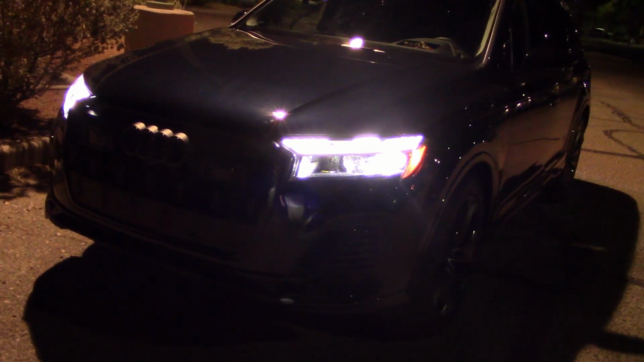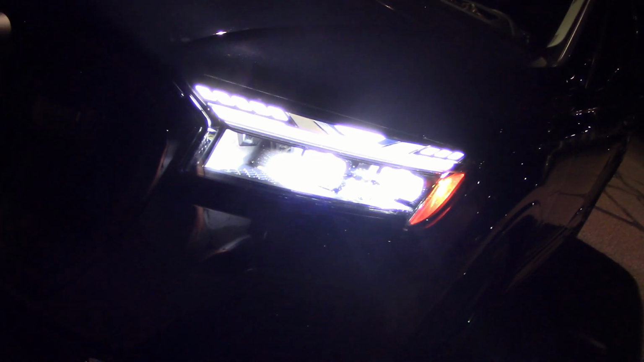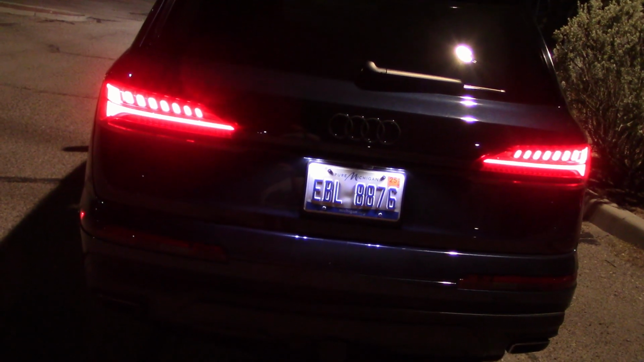Let's turn the brights on. And now the two large ones, extreme right and middle, are on. The little dinky one on the left, I don't know what that does. Might be a fog light of sort. Looks pretty bright though. And here's what the rears look like. Not the biggest I've ever seen, but bright enough.